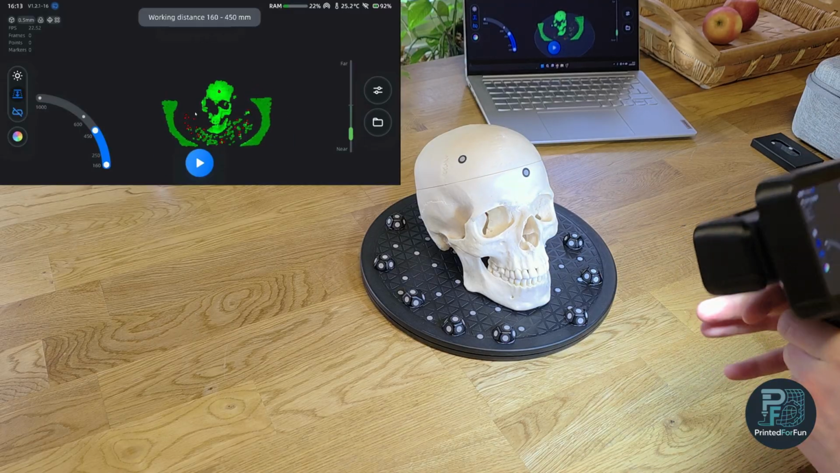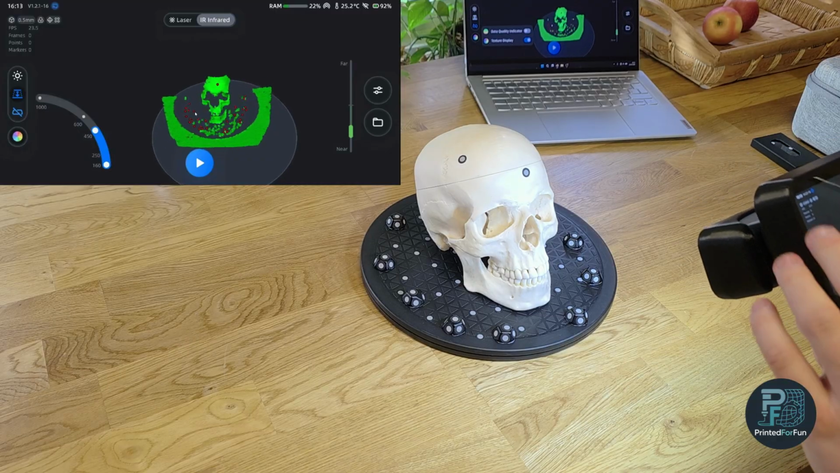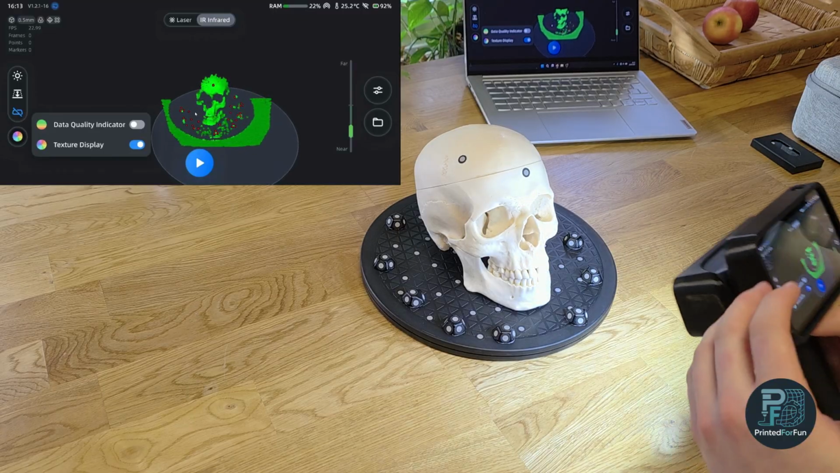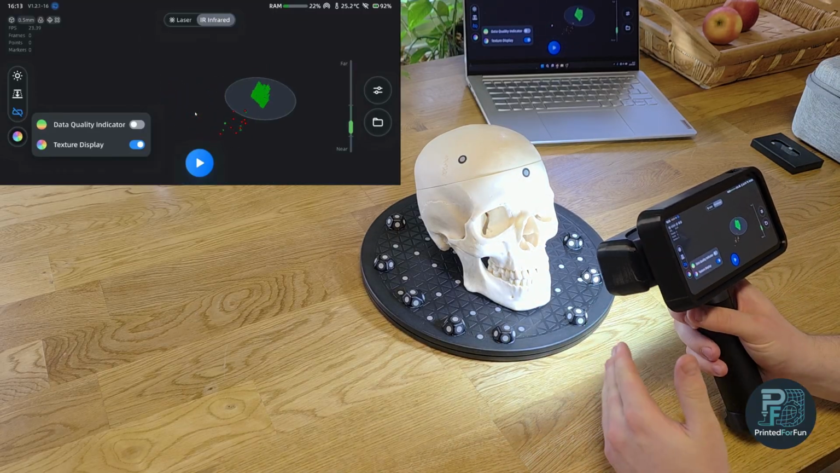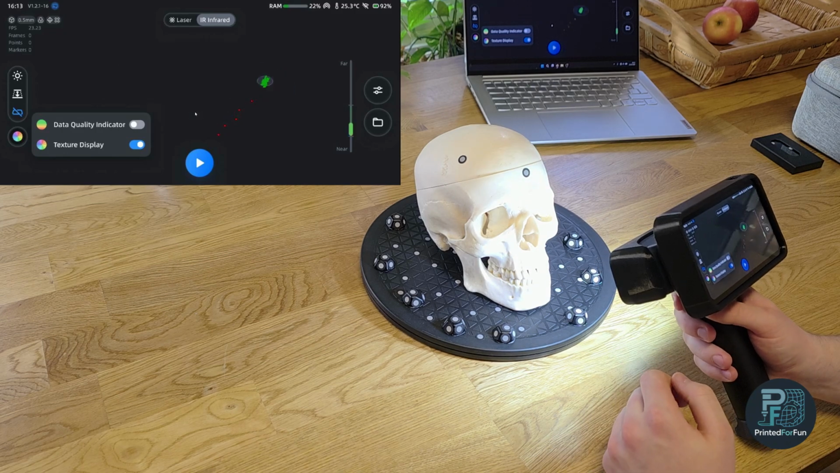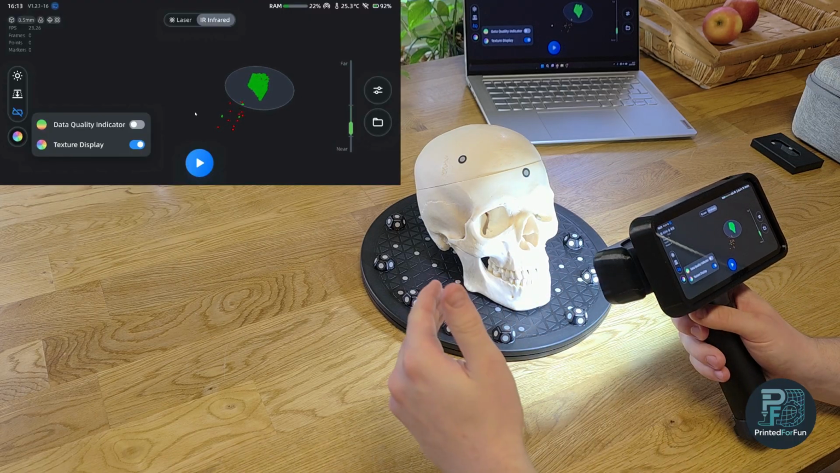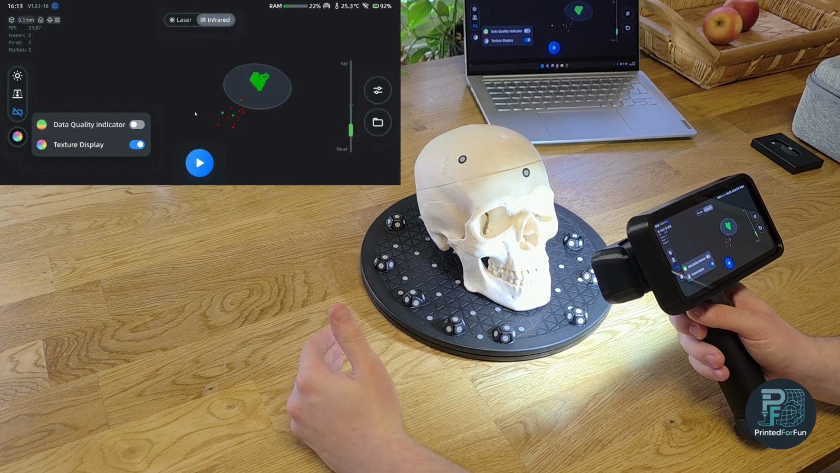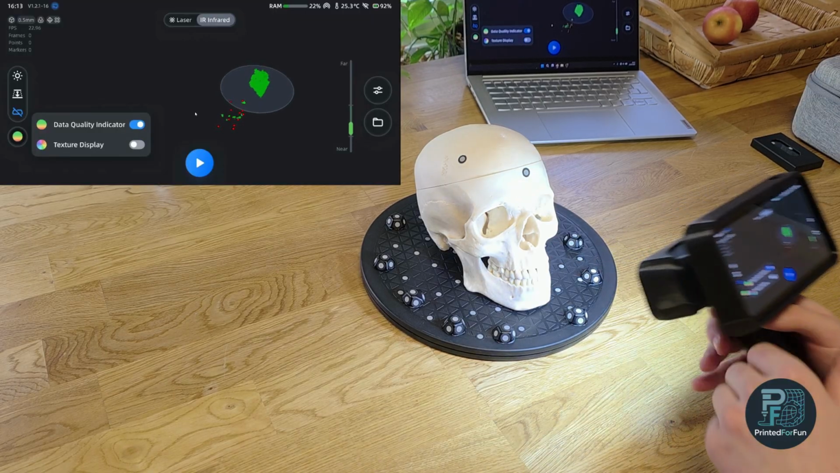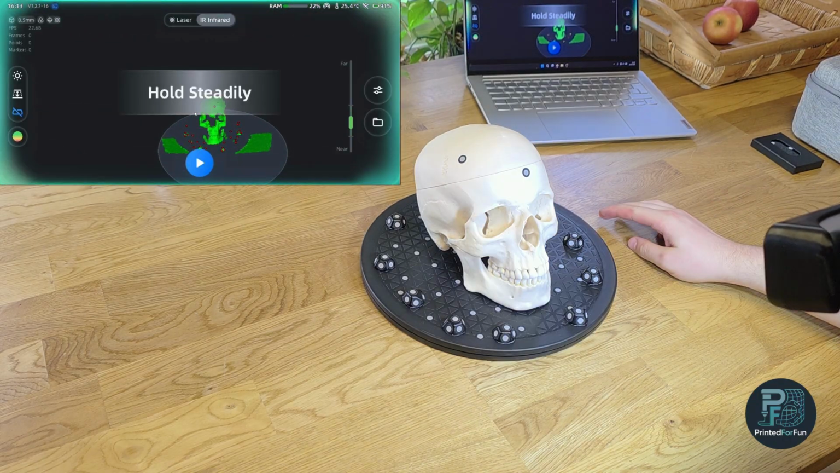I will enable the removal of the base plate to simply limit how much data I capture. And what's always quite good, while scanning, the most relevant information for myself is, did I already capture enough data? For this, the default setting is the texture display. So you have a real-time preview of the texture of the part, but to see if you scanned enough, you need the data quality indicator.